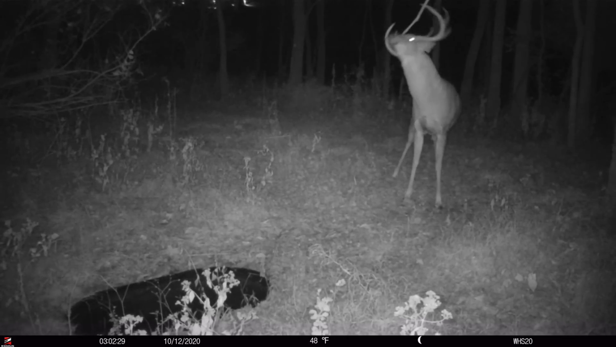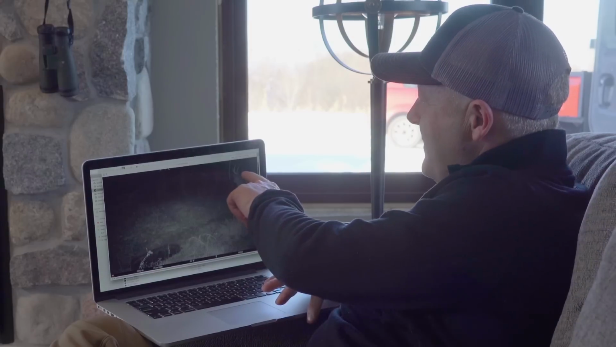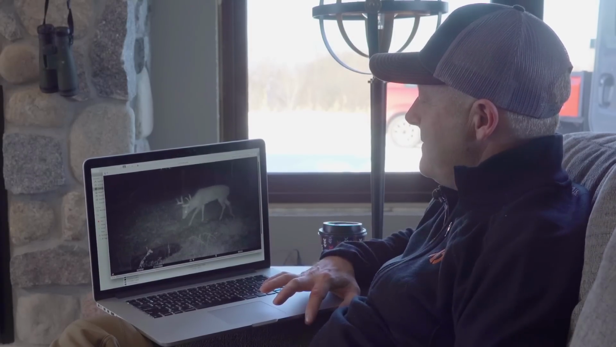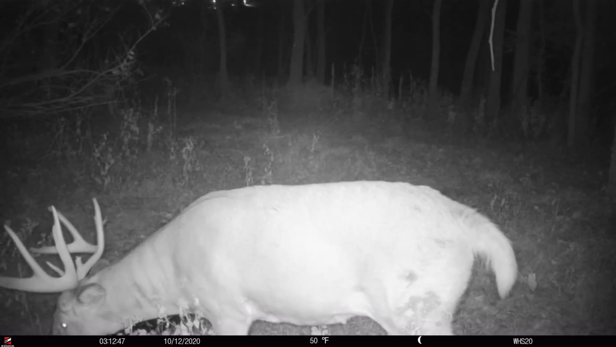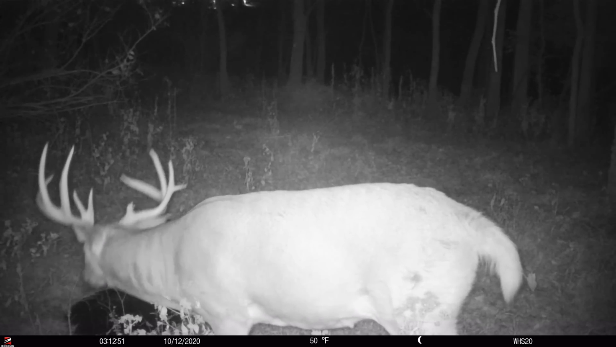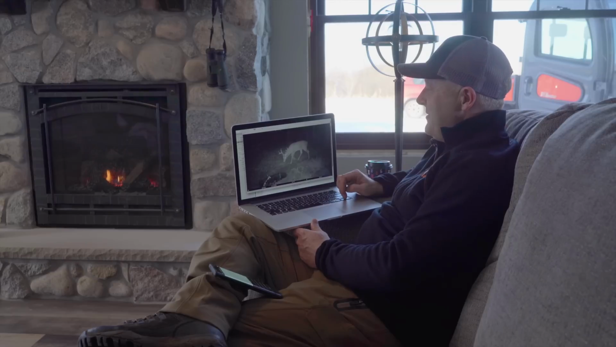But we had a lot of those big bucks in Wisconsin. He's got a double brow tine right here. He's got a sticker off the right G2. And he's just a massive, what I feel is a 5-year-old buck. I think he's the same buck that I passed up on October 14th. In fact, from right here, about 30 yards away. Pretty sure he's that same buck, but really nice 5-year-old buck.